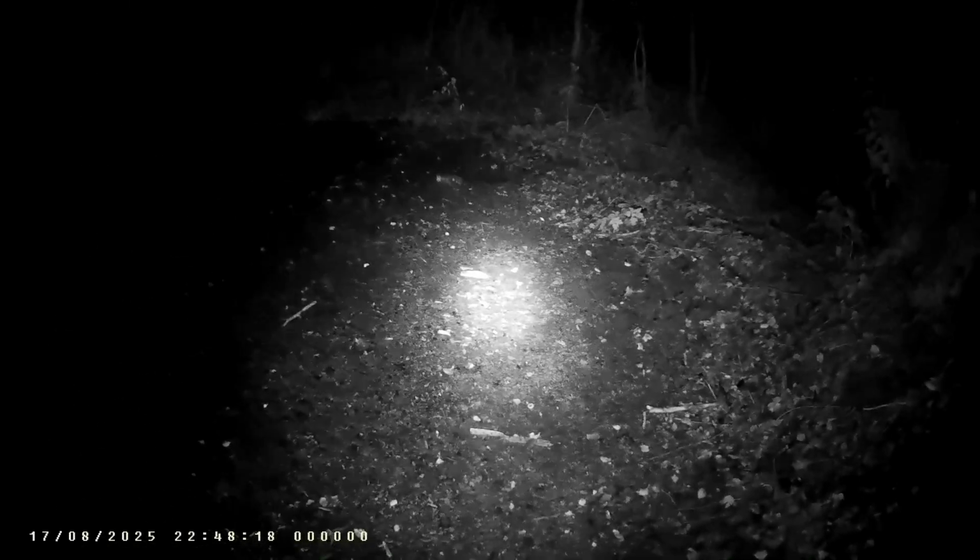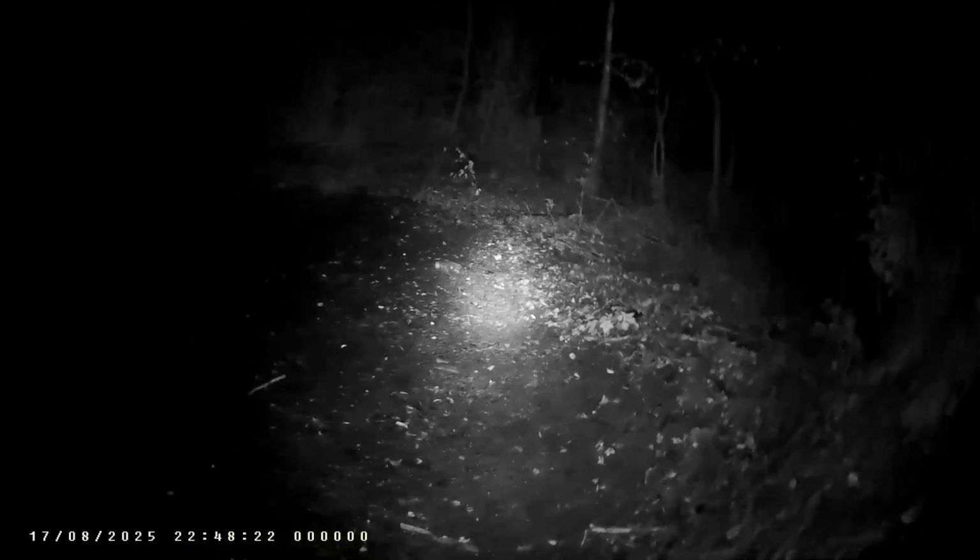There was a little shed here, and it was like a manger kind of thing. And it was quite a big shed. And all I see is blackness. And there's a piece of wood that's obviously charred. And all the branches around are all burnt.